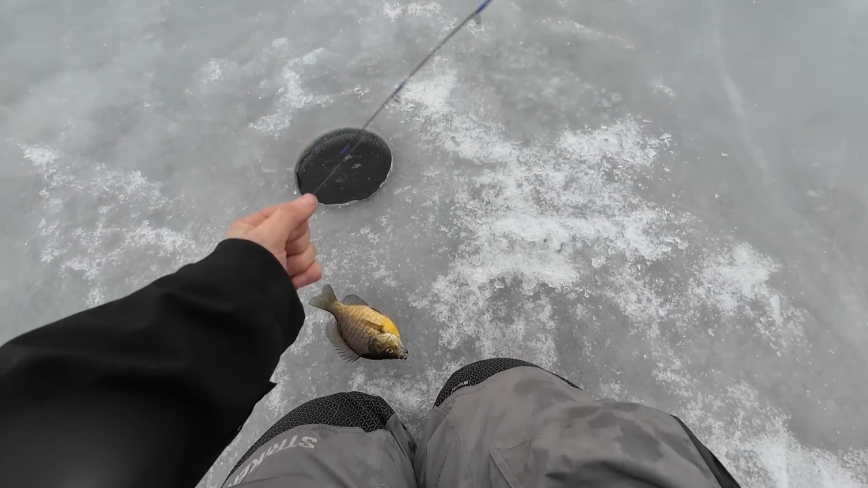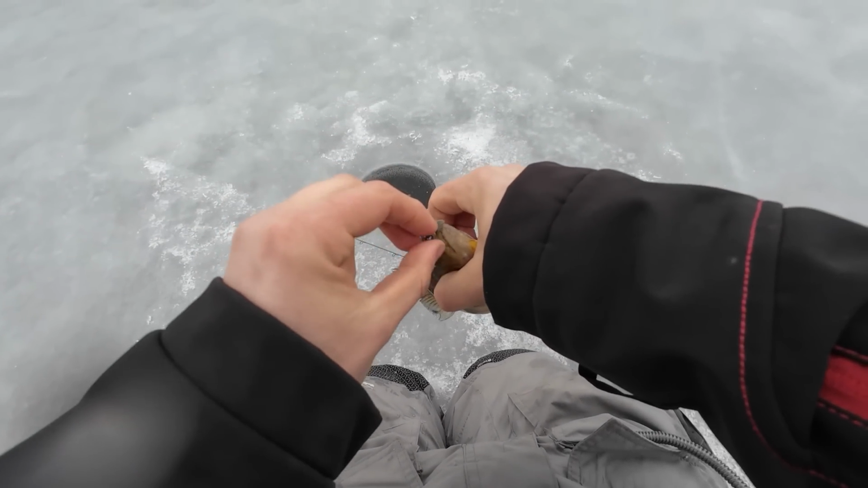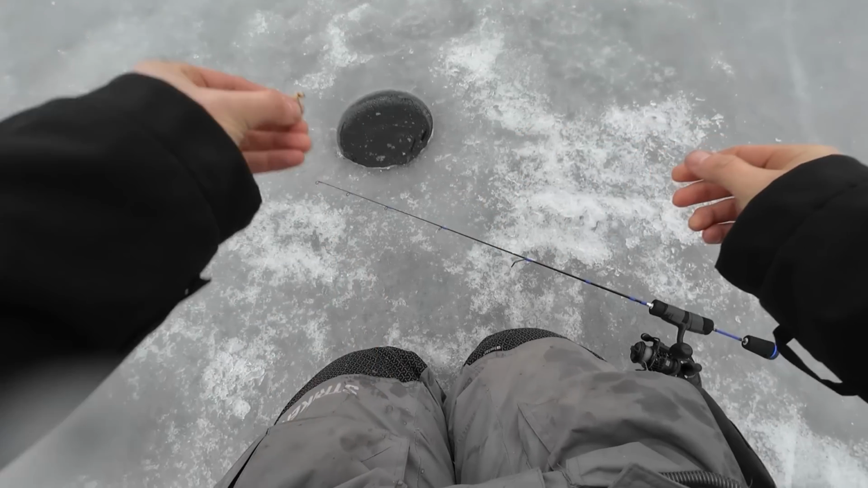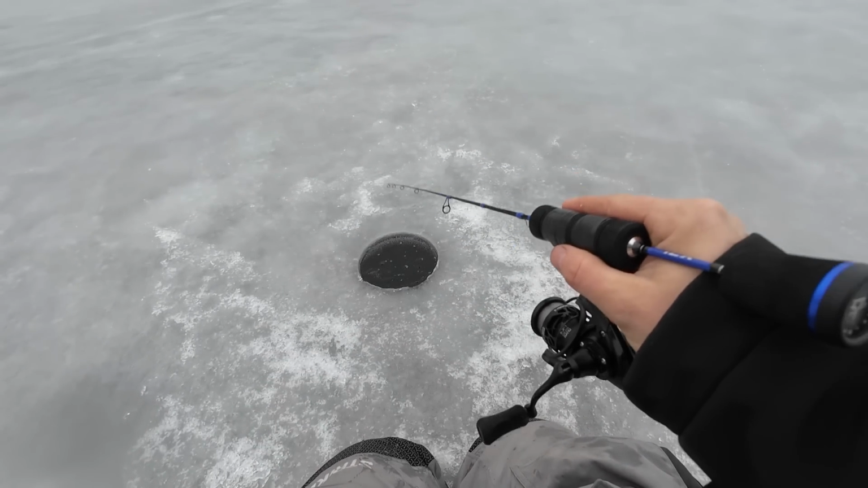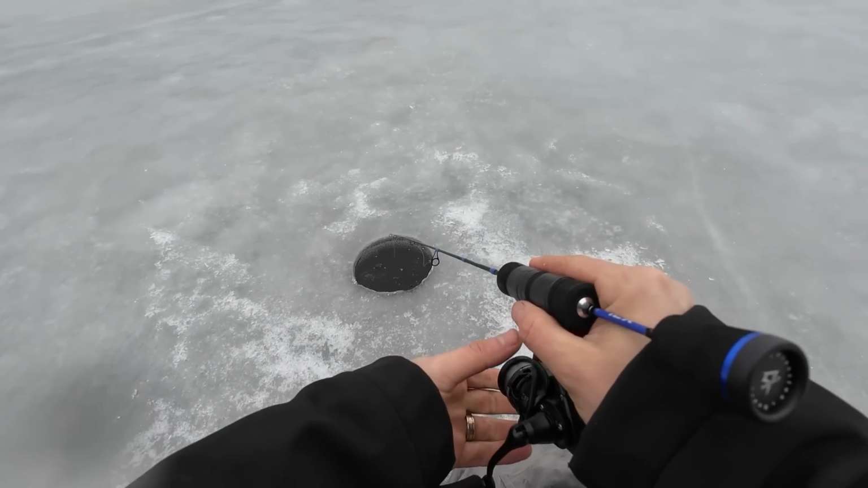Look at that. Jeez, these gills are just one step larger than what I'm used to catching. Like, them are solid fish. Like, I don't know. You guys know what I'm getting at? They're just not little things. They're decent.